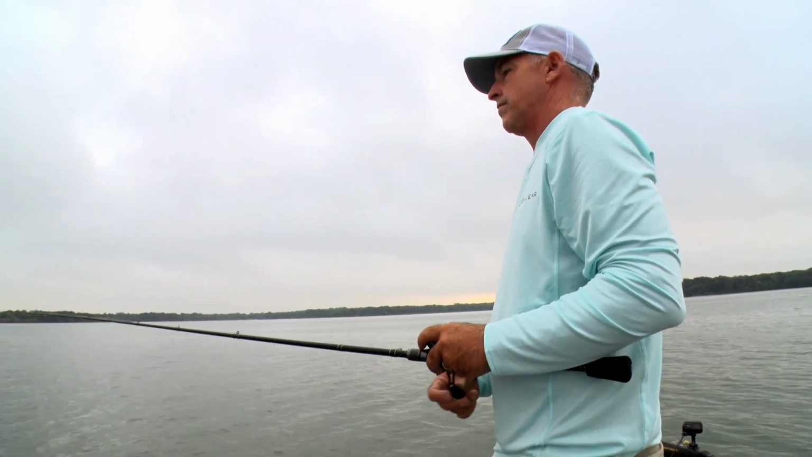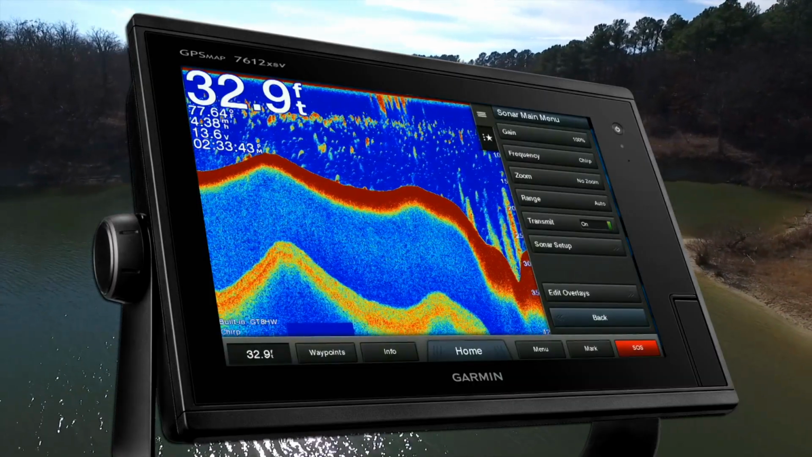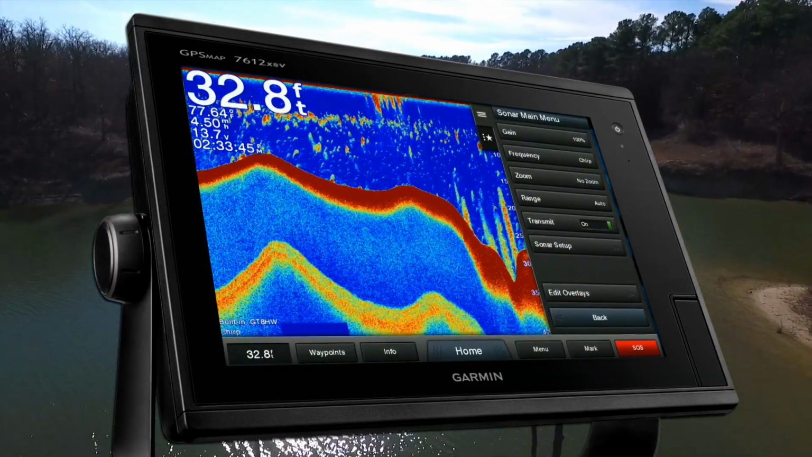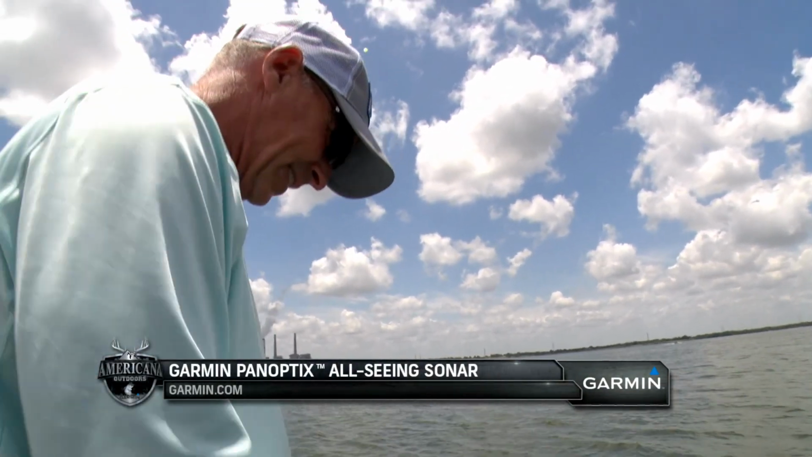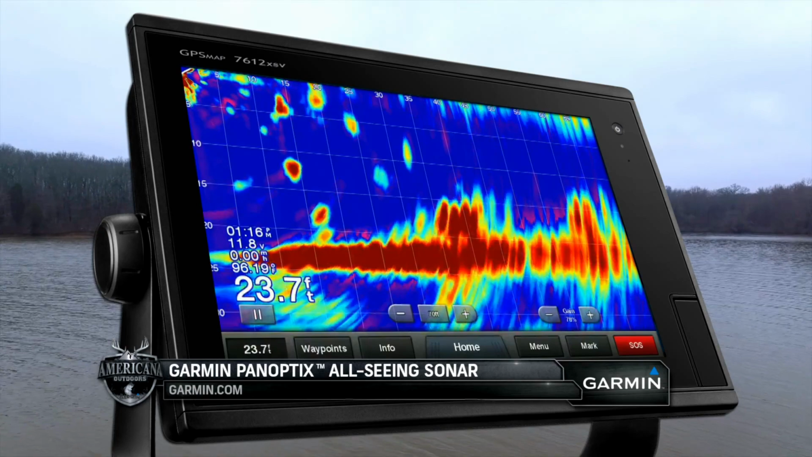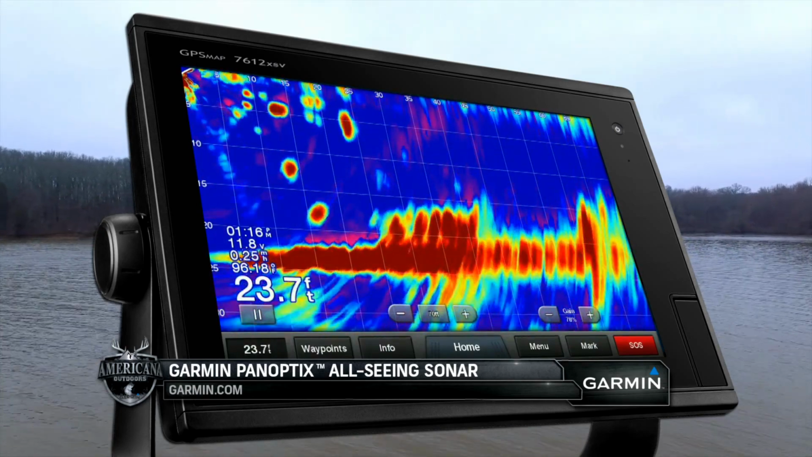And if you find an area that's got either some fish where you can see them, or different structure, you just get out there and start fishing. It's really cool, you know, this Panoptix, what really is helping me the most with it is I can see that school of fish when I get in range of it.